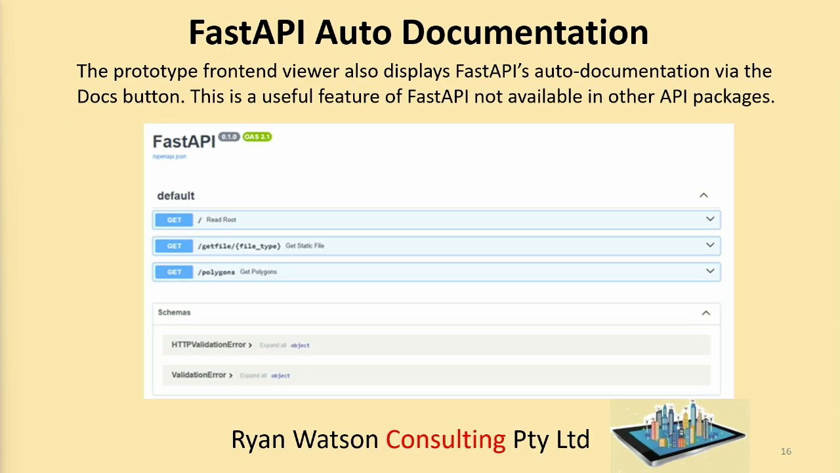This is an example of the FastAPI auto documentation. You see that by clicking on the Docs button. I'm not aware that that feature is available in other API packages. So that's something that people should be aware of as a useful feature.